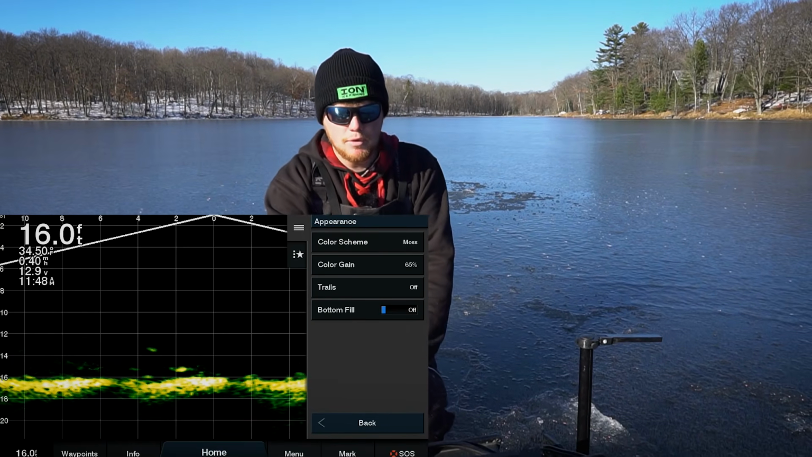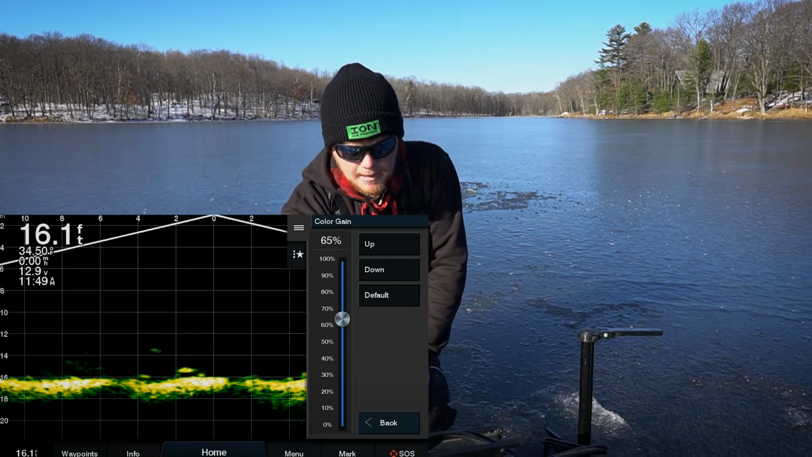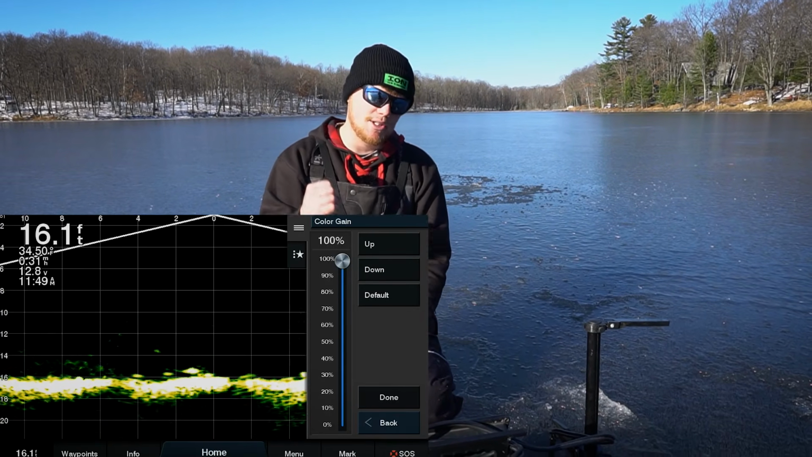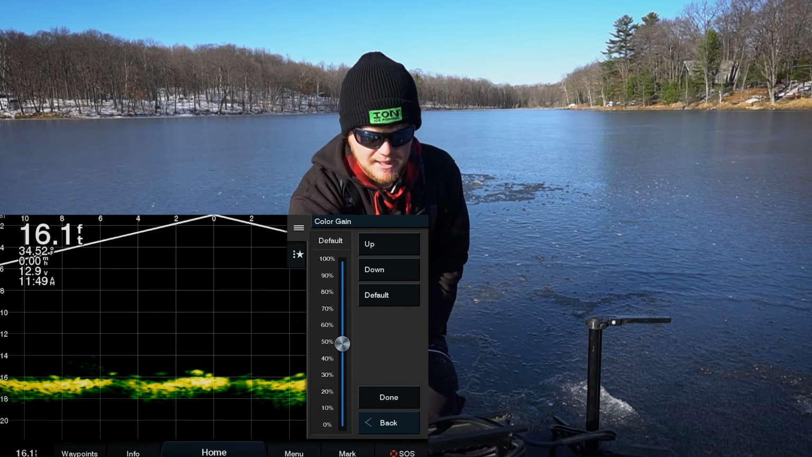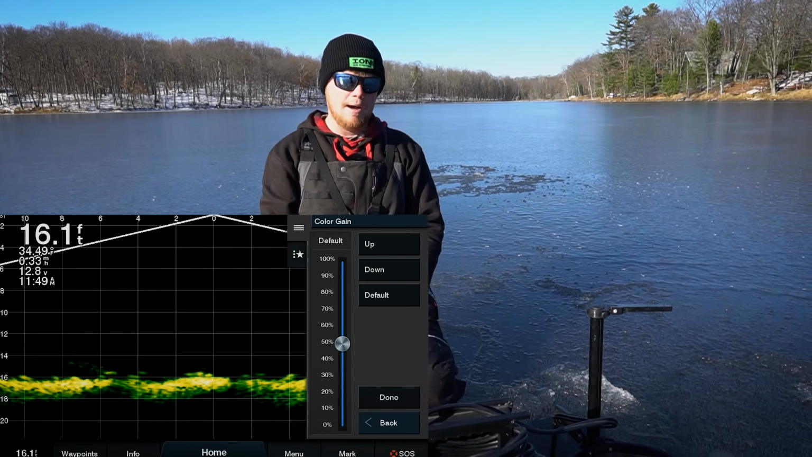Along with the color scheme, you can see that we're gonna go right down to the color gain. And I was just playing around with this because I actually had mine set on default, but you can actually raise and lower this. And what that's gonna do is really make that hard structure or those fish actually pop just a little bit more. In my opinion, keeping that on default is definitely good enough. As you can tell, the crappies that we're marking on the screen right now are definitely popping good enough.